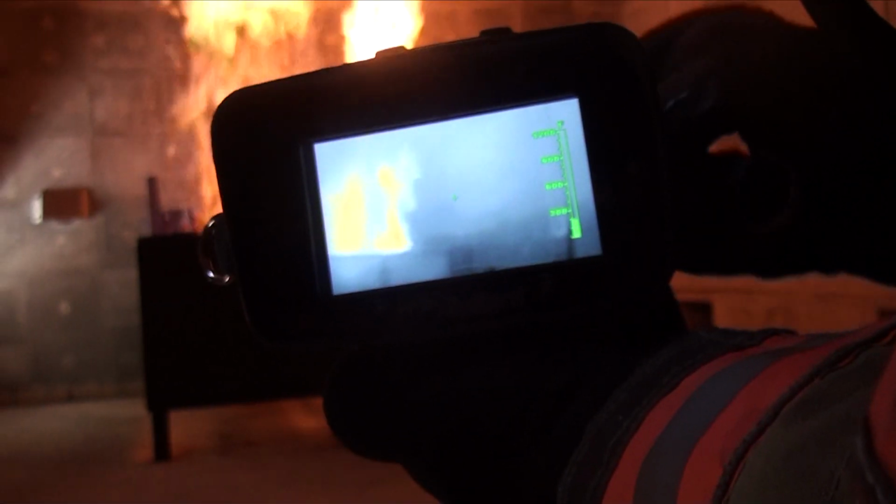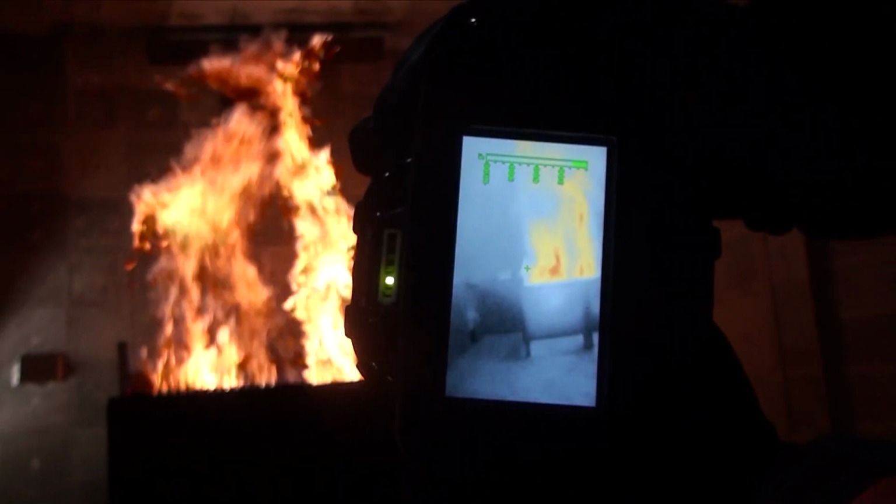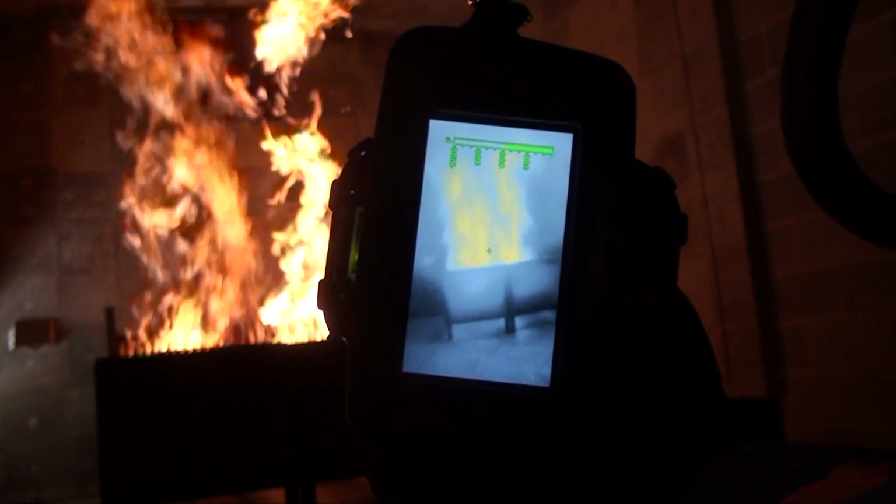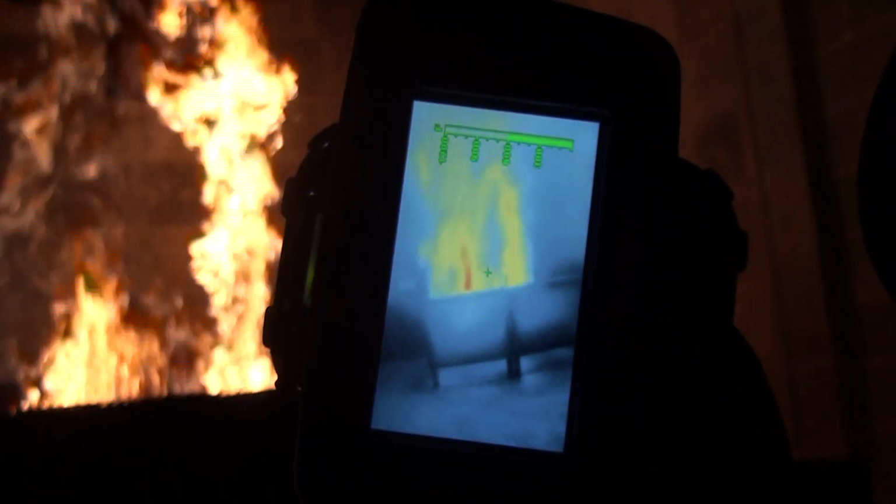The image may periodically appear to freeze. This is normal. This is the device going through a self-calibration sequence. This will occur as needed every 30 to 50 seconds, depending on the operating environment.